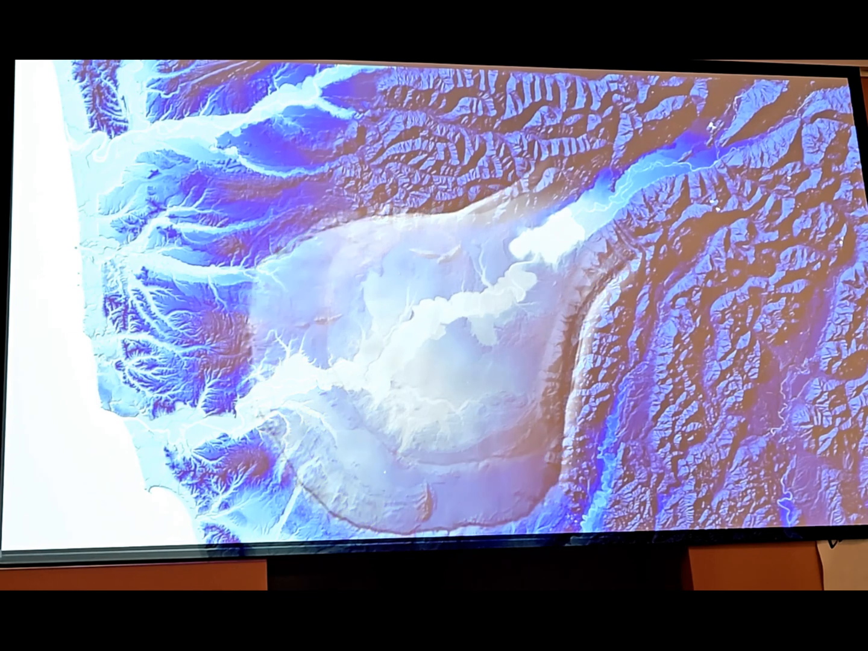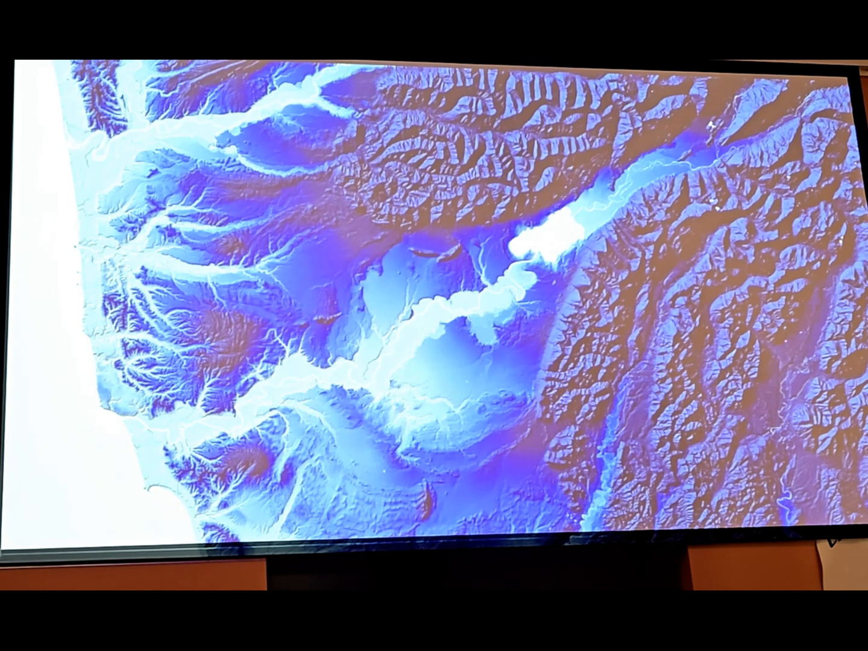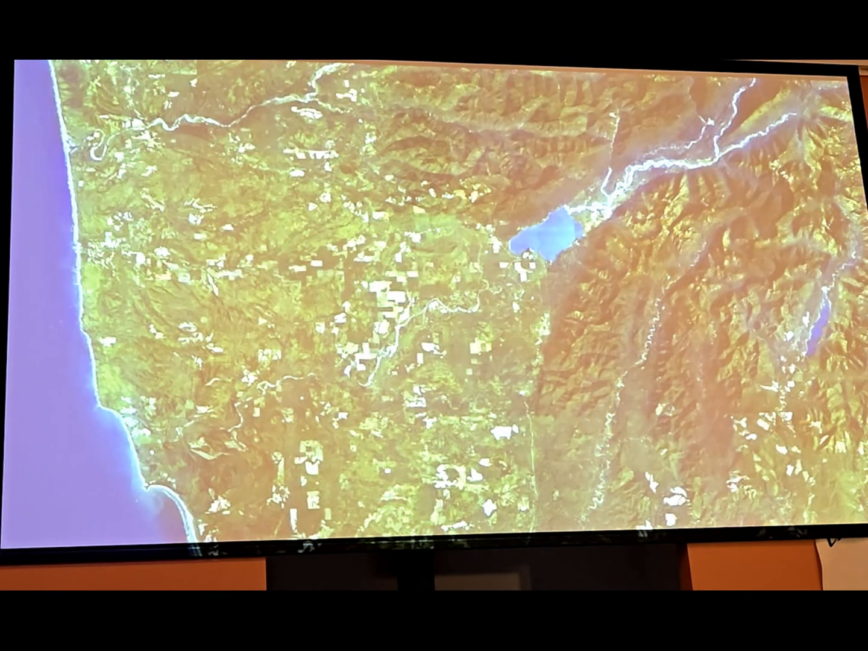And of course, we can make it bigger. Oh, it still fits. But you don't even really need that to see that shape in the landscape. All right, and there's the air photo, which you can't see anything.